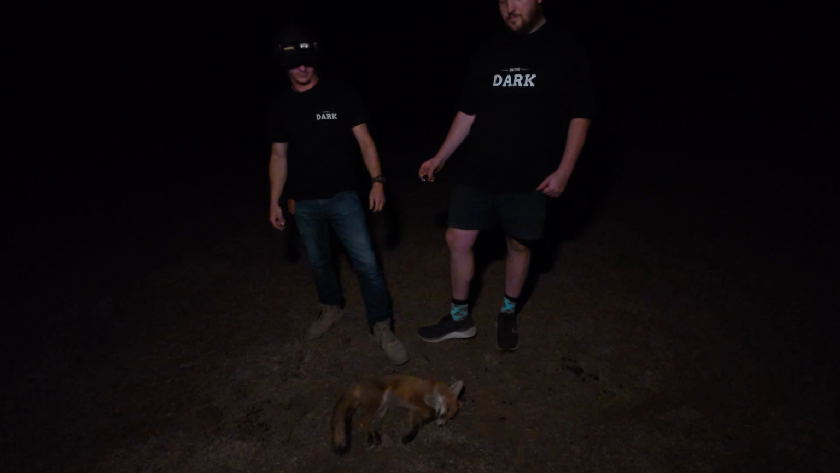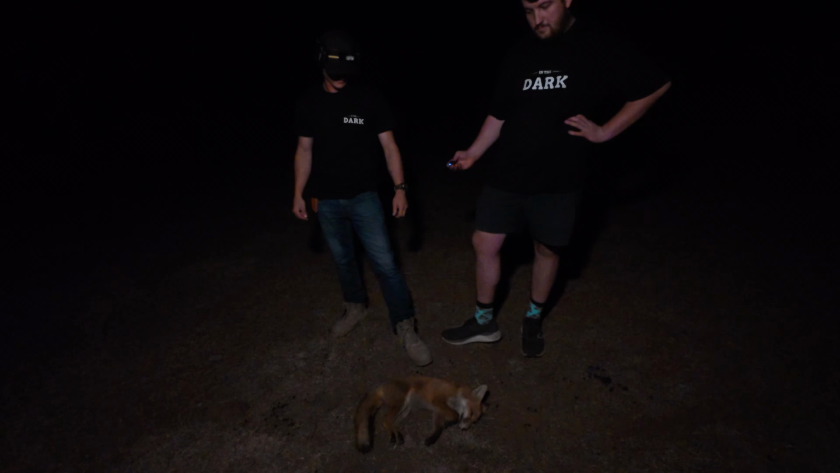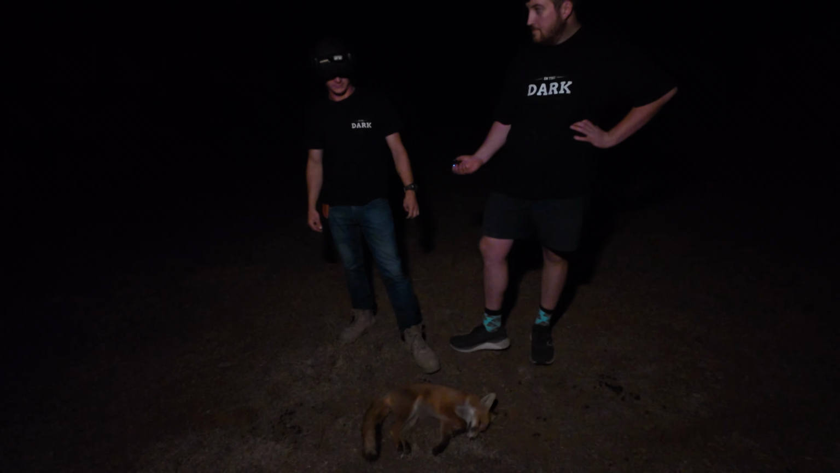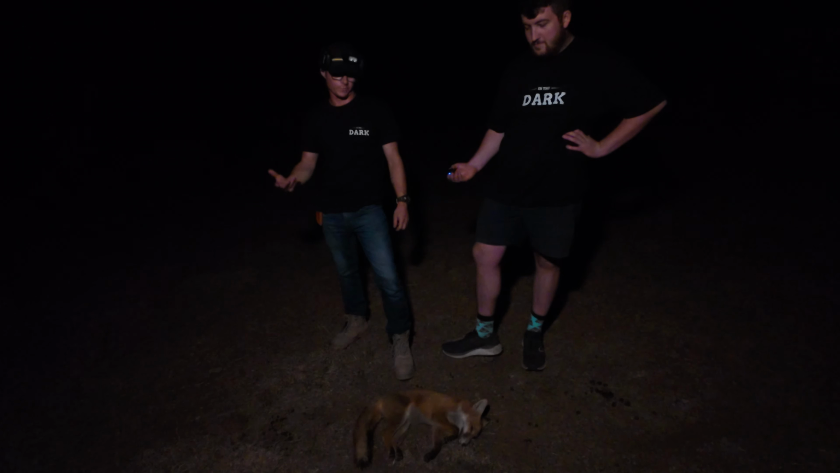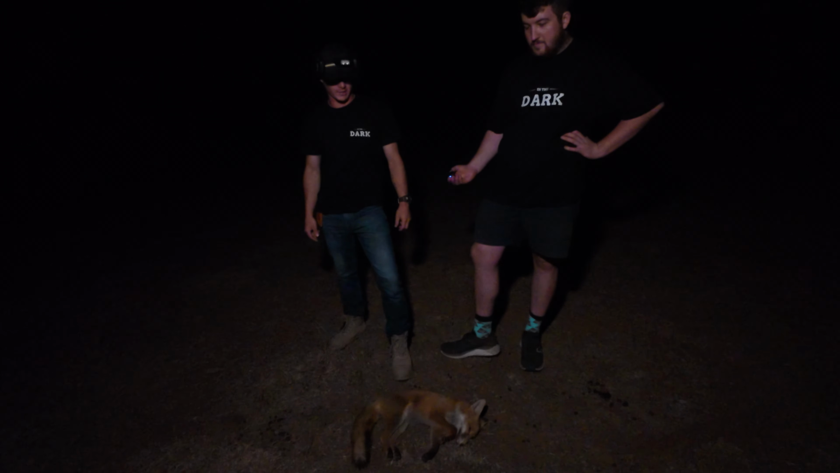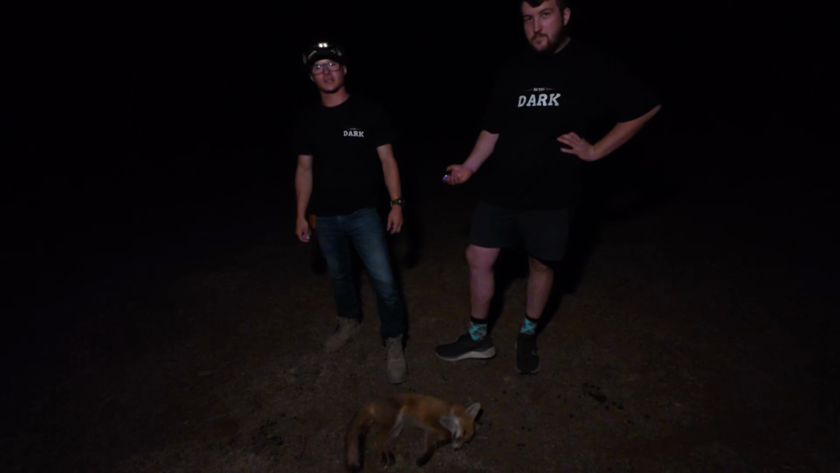Alright guys, third fox for the night with the Pard. Used the ballistic calculation in this to shoot this one at 320. How are you finding it so far? Yeah, it's not too bad. It does what it says on the box. It's nice hunting, shooting with the thermal after finding something with the thermal as well, kind of looking at the same thing. Yeah, no, it's doing exactly what it should be doing, so it's good.